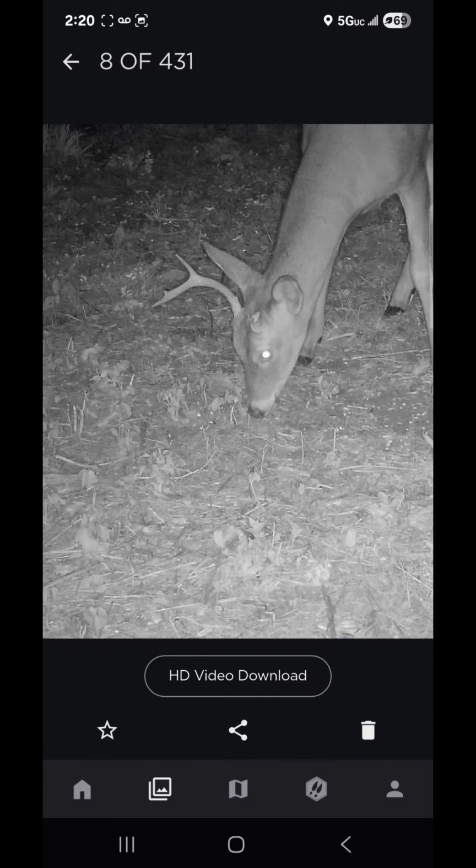And here's the big boy. He is back. The big boy is back. Man, it's nice to have him back. He wasn't here for a very long time. But yeah, I wanted to show you guys what's been happening. And that's a 1-antlered buck.